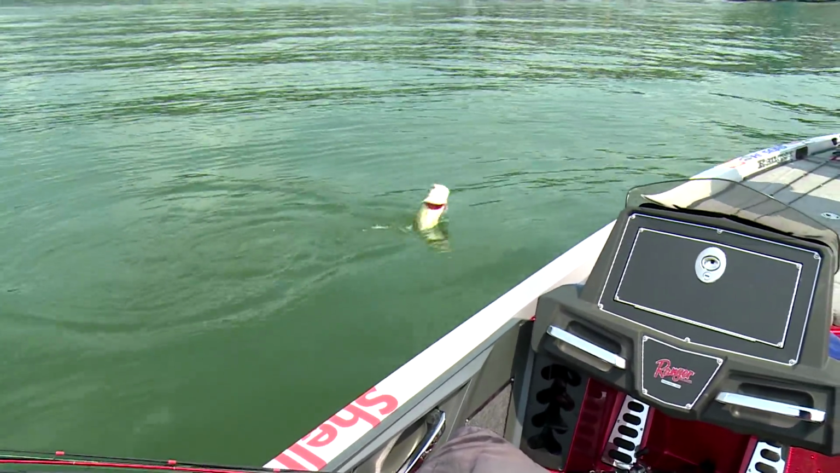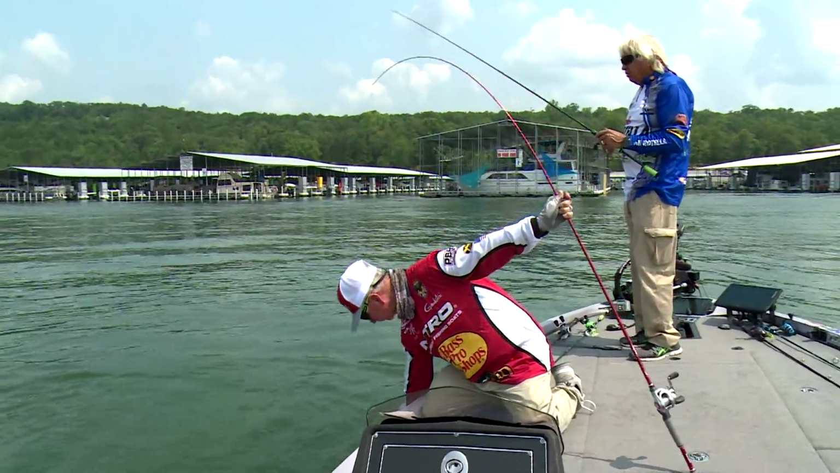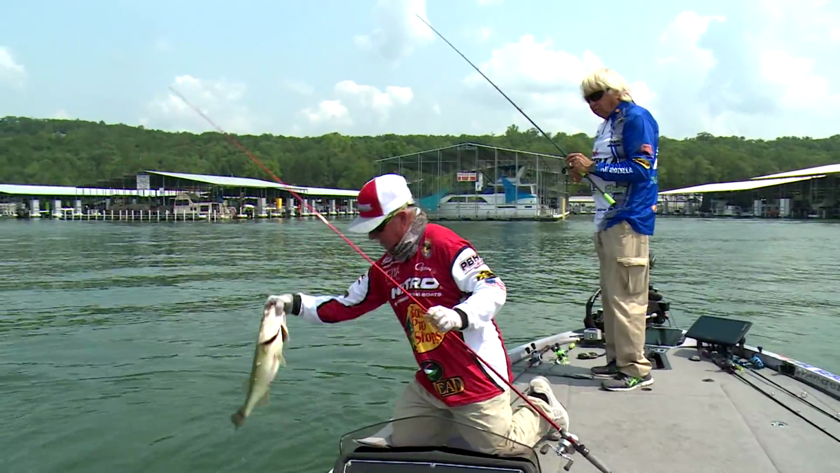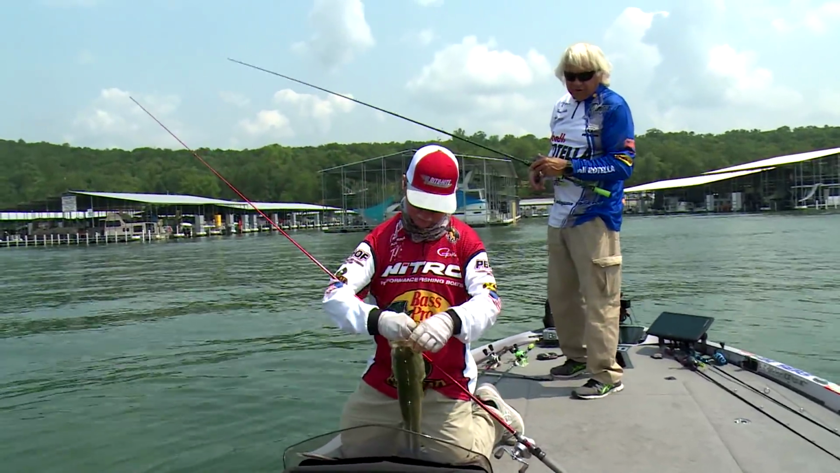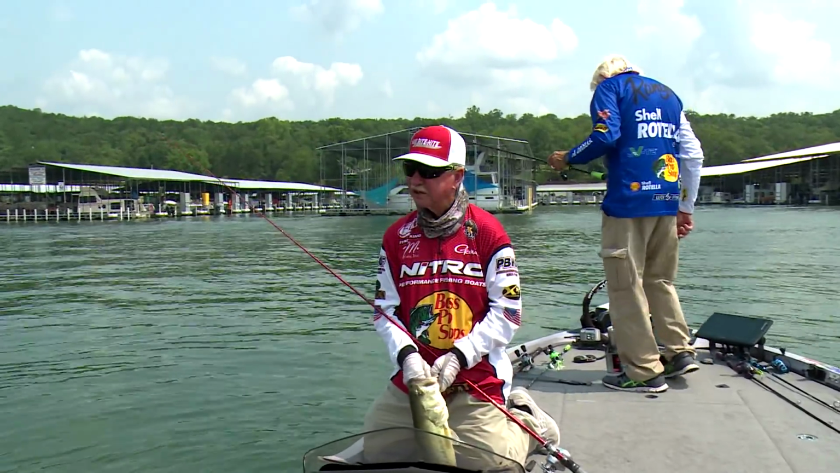Looky there. Boy, he swallowed it, too. He's got that thing down. Is that a jig, that white jig? That's a white hair jig. Yeah, I might have to have one of those here in a minute. I got a worm on. Well, that's a good start. Look at that fish. What a start. That's the way to get this day started right. Did he ever take it, too?